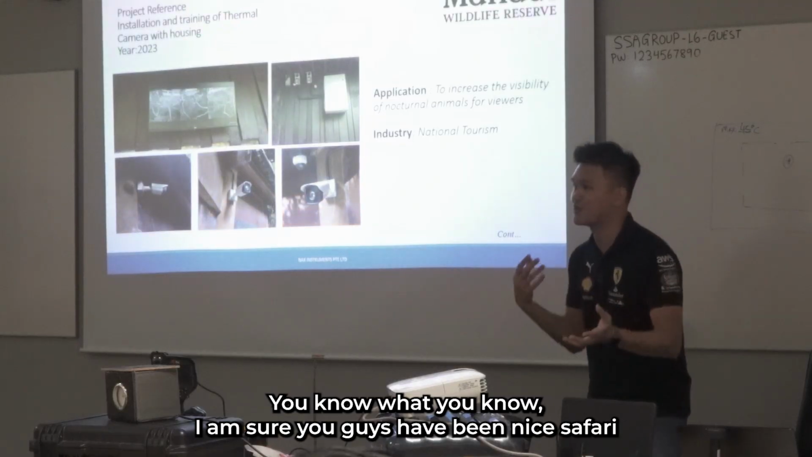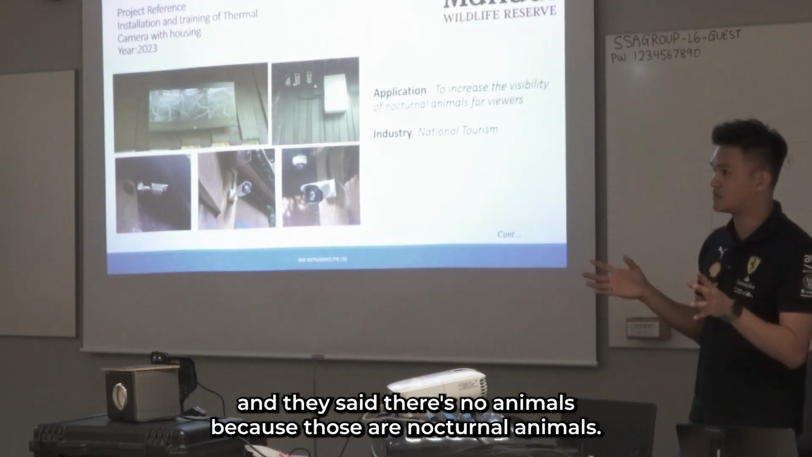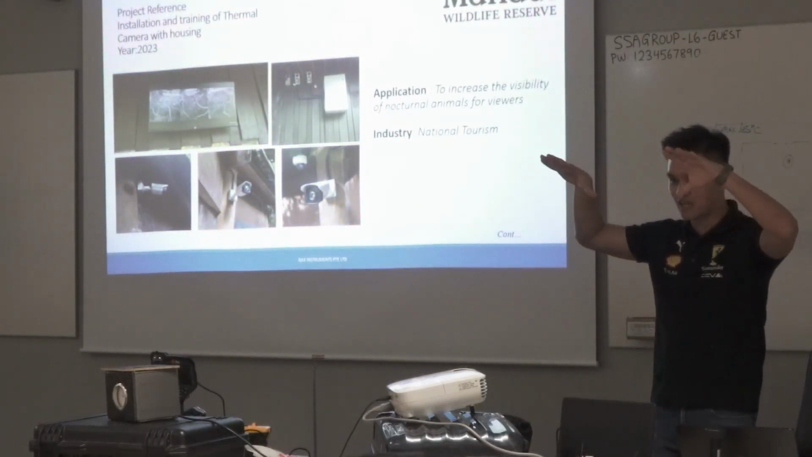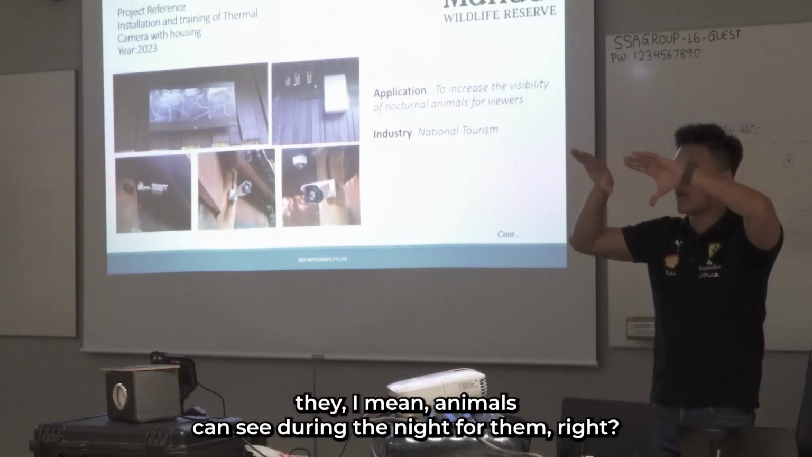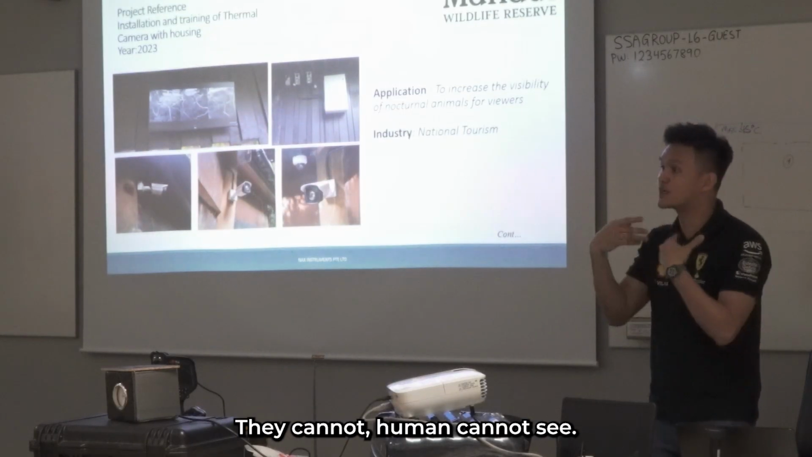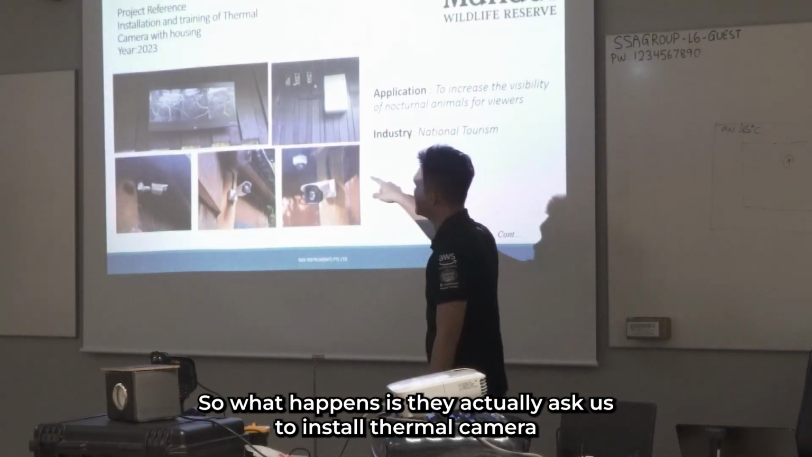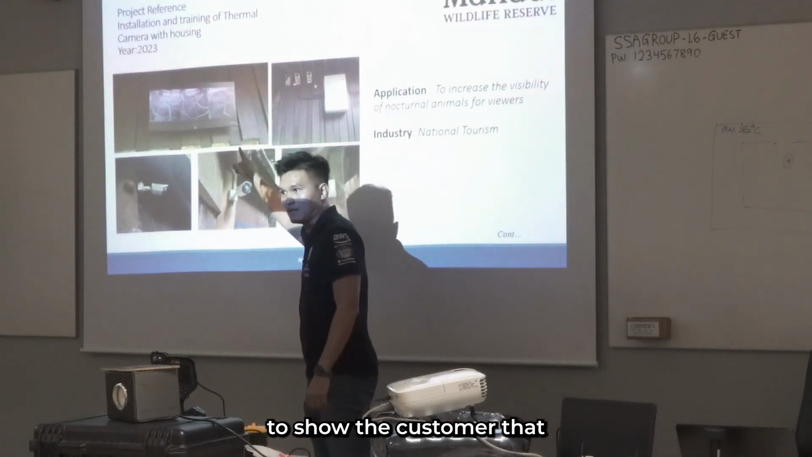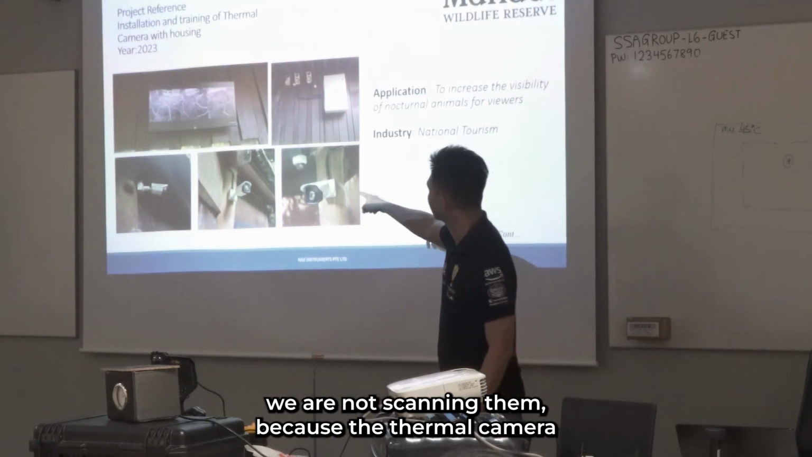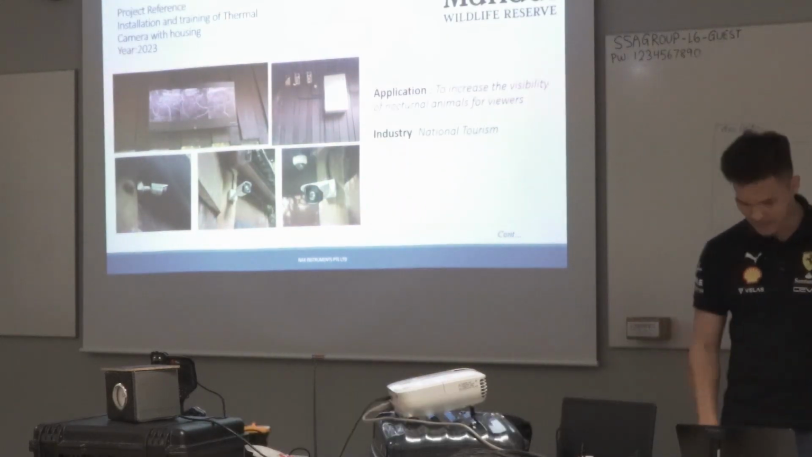I'm sure you guys have been to Night Safari and then you say, there's no animal there. Because those are nocturnal animals. They only come up during the night. Animals can see during the night, but humans cannot see. So they asked us to install thermal cameras to show the customer that we are not scamming them. Because the thermal camera can actually identify those animals because there's a radiation there.